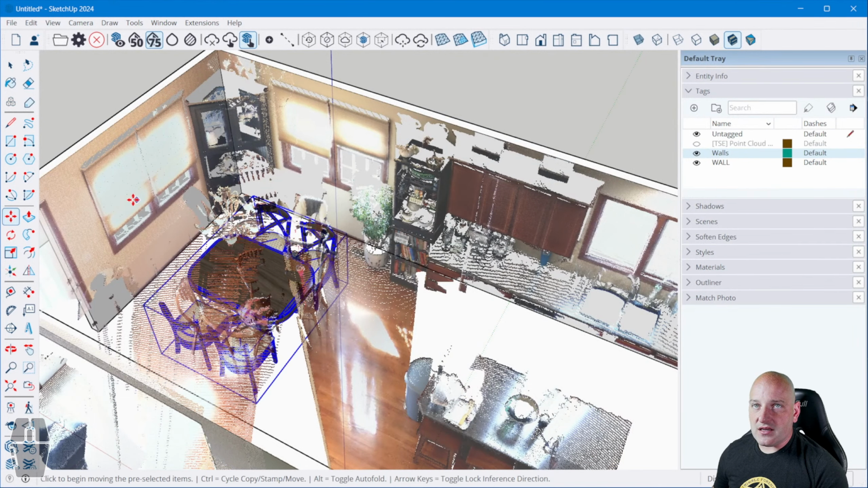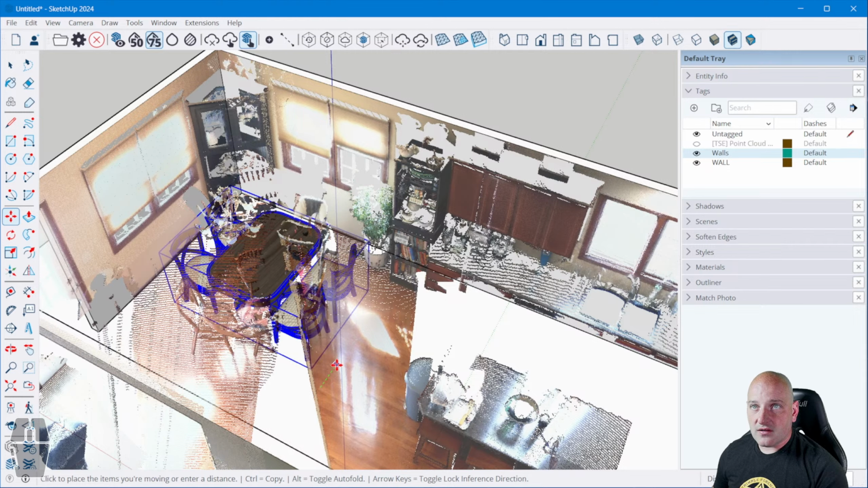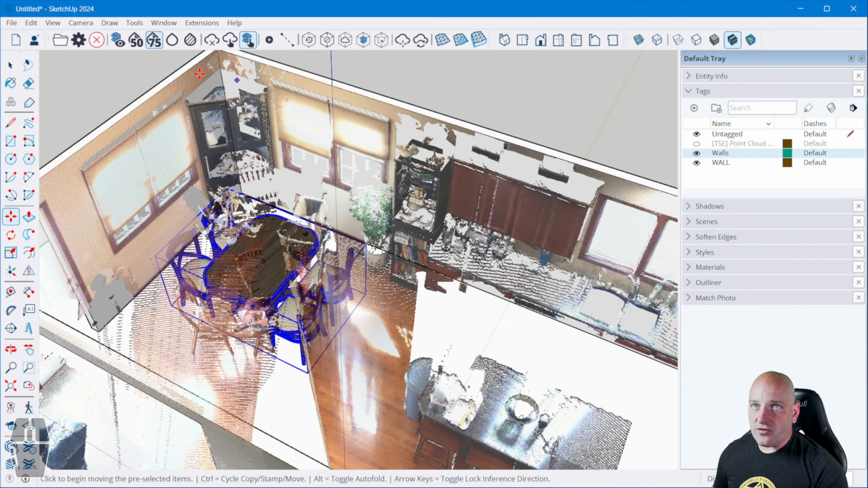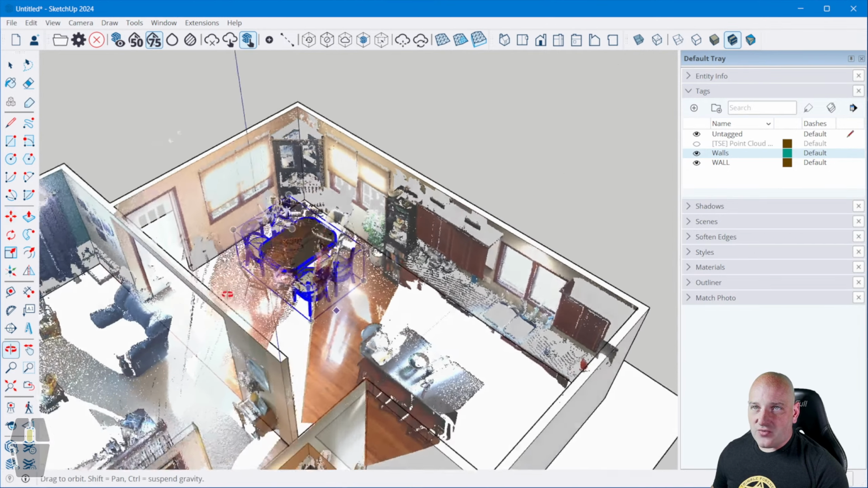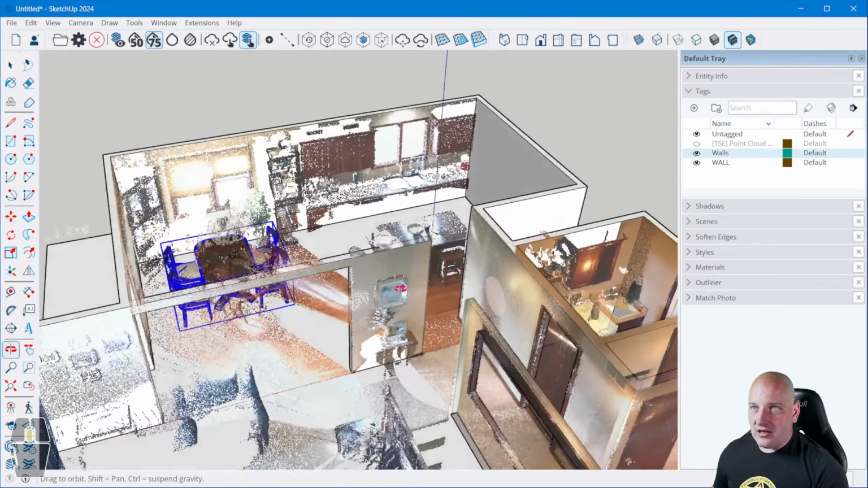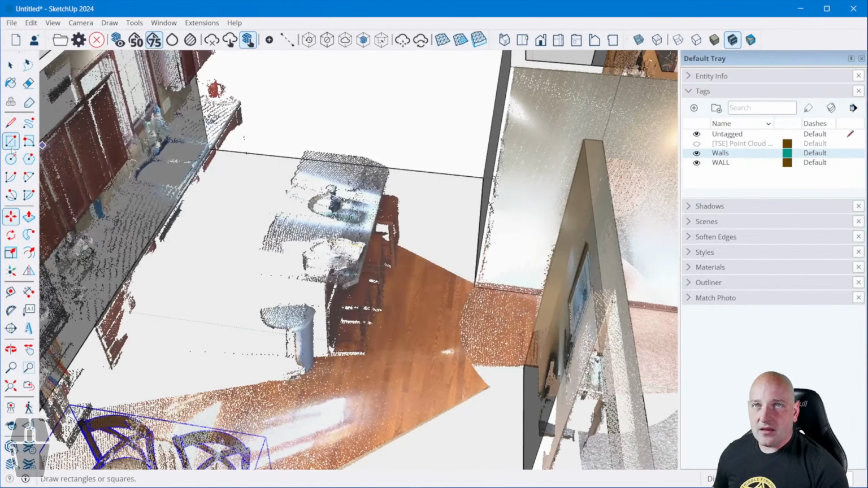I will just put this in here, and I will rotate it so the chairs are facing that way, and I'll just move it over so that when I turn the point cloud off, I've now got, well, what do you know, table and chairs in there. And going back to last week's episode, if this scan was a little more dense, we could go in and customize it, but it gives me what I need.